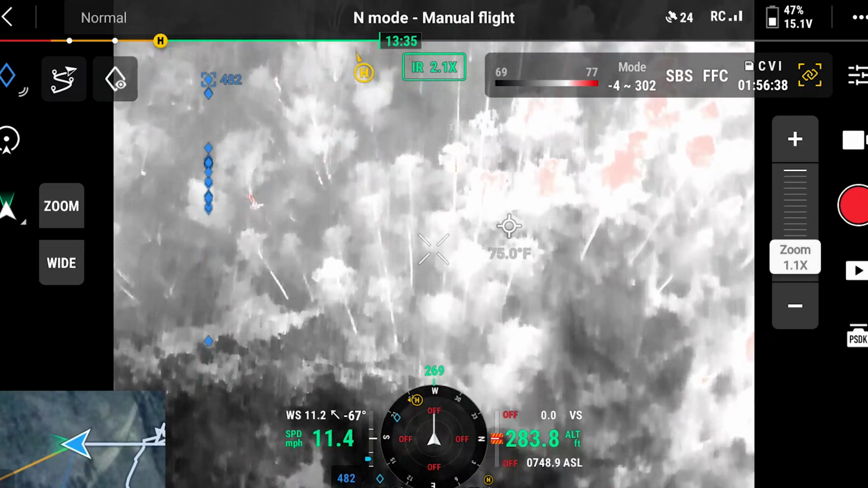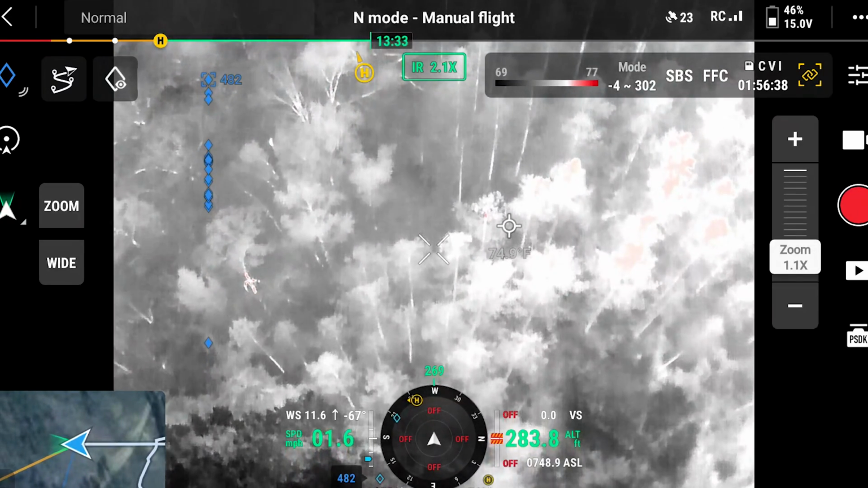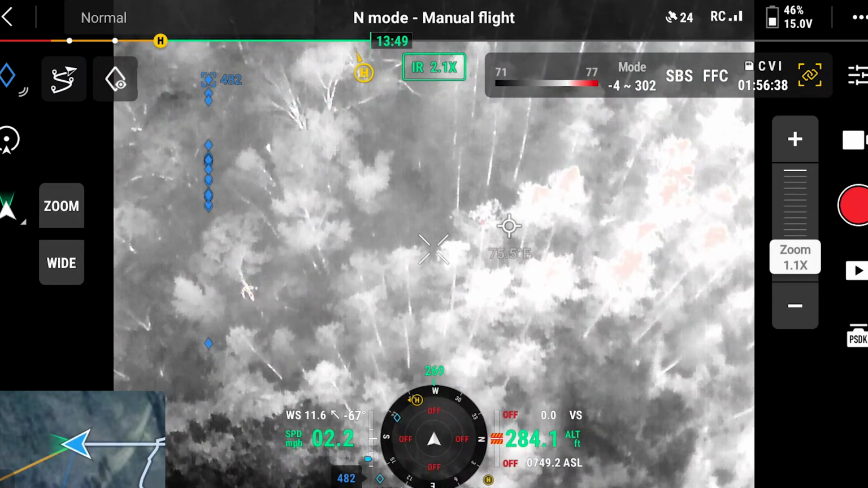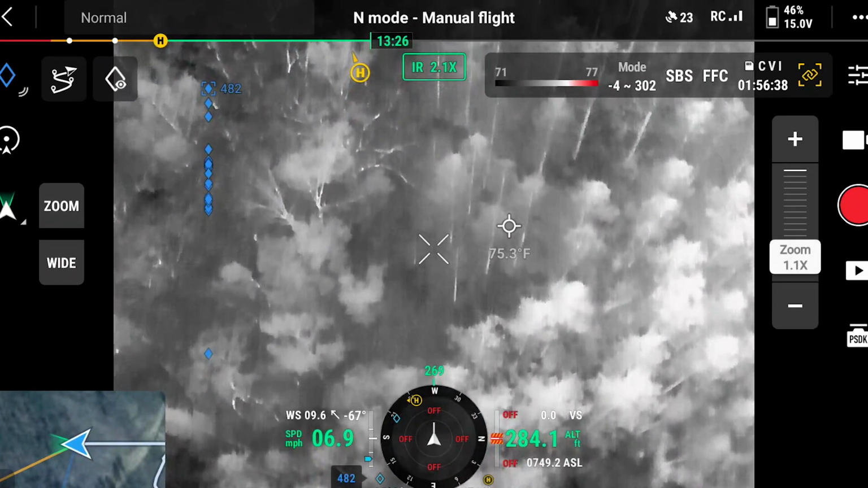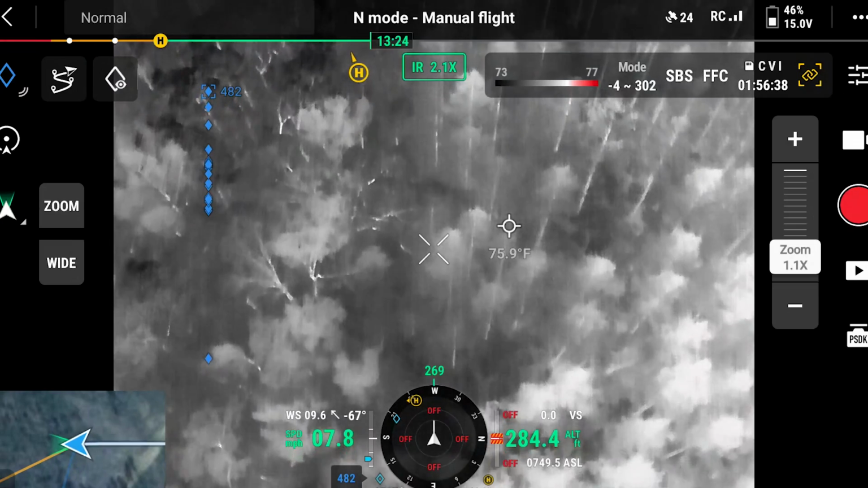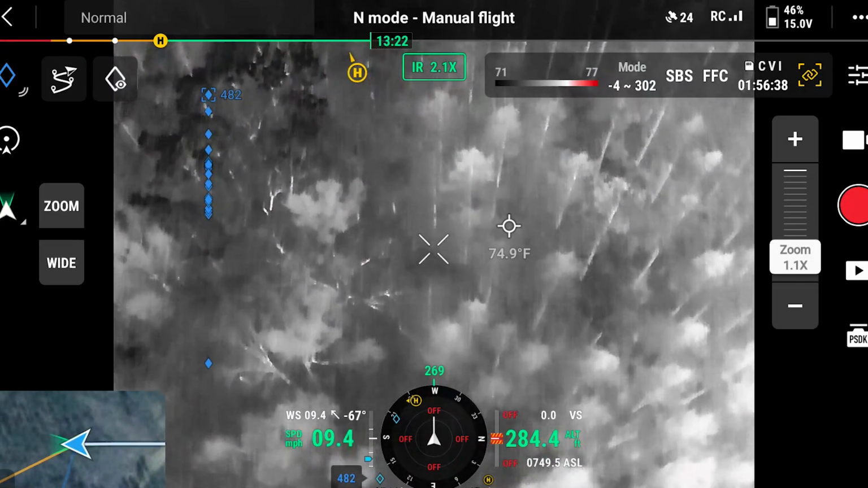Yeah, so I'm just cruising like 10 or 12 through the thicker woods. Sometimes you can tell from the infrared image that it's thinned out and you can speed up.